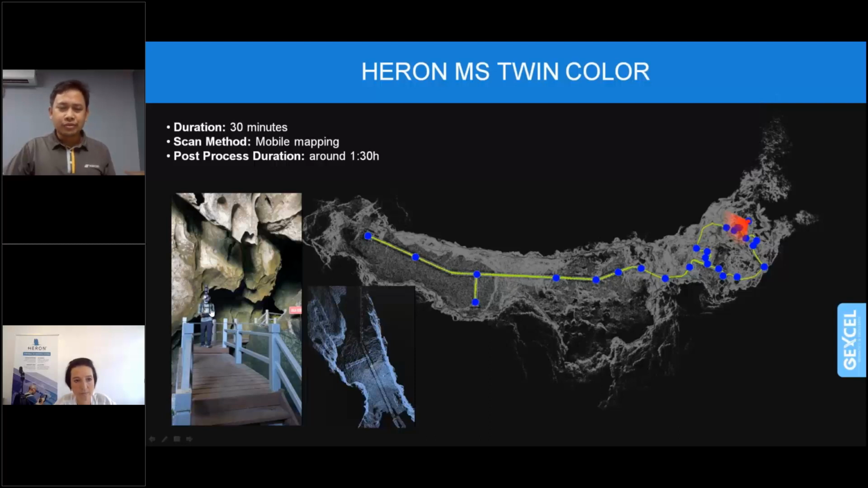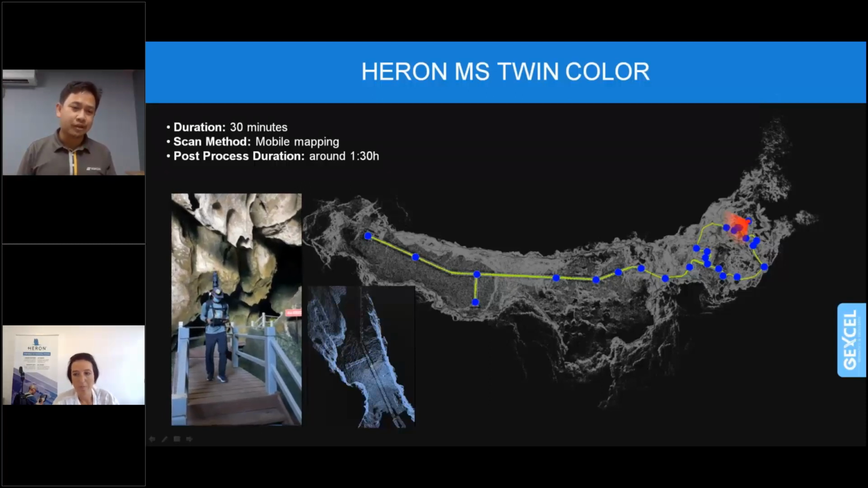So by using a backpack system, we managed to take around 30 minutes to do the data collection, and we did the processing, and it took us about 1.5 hours to generate the point cloud data after we finished the data collection. So this is the visualization and also the result after we process. Yep, as you can see there.